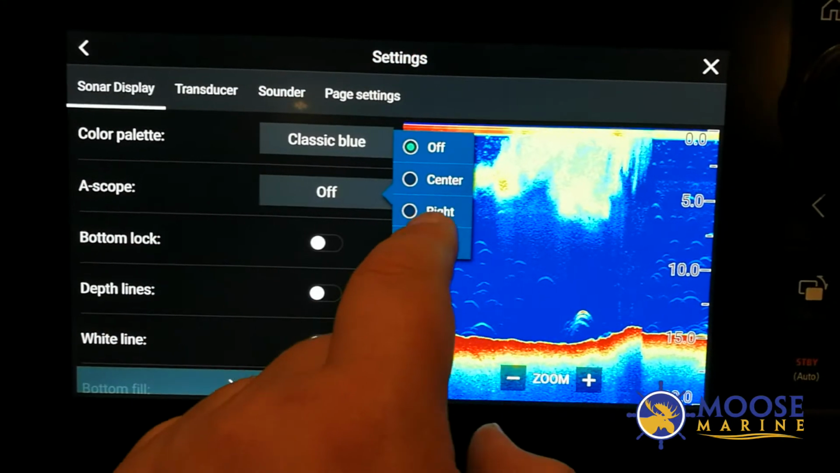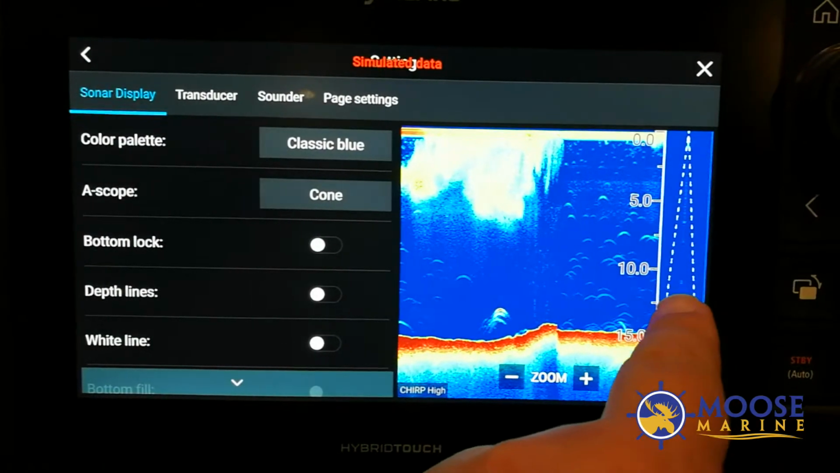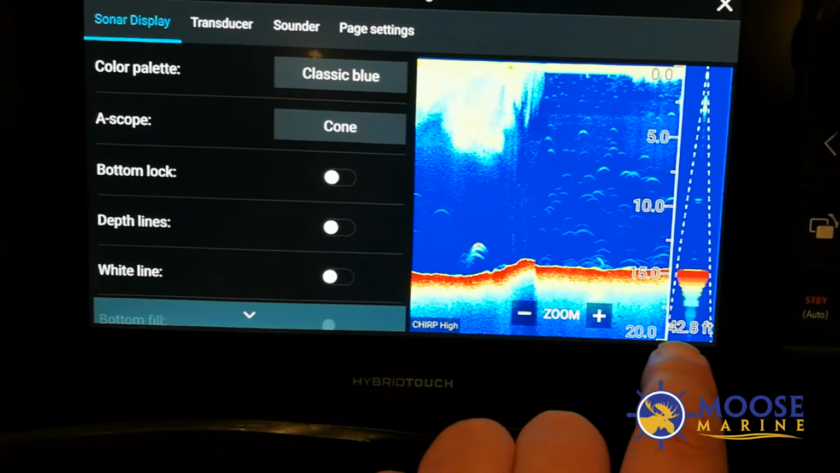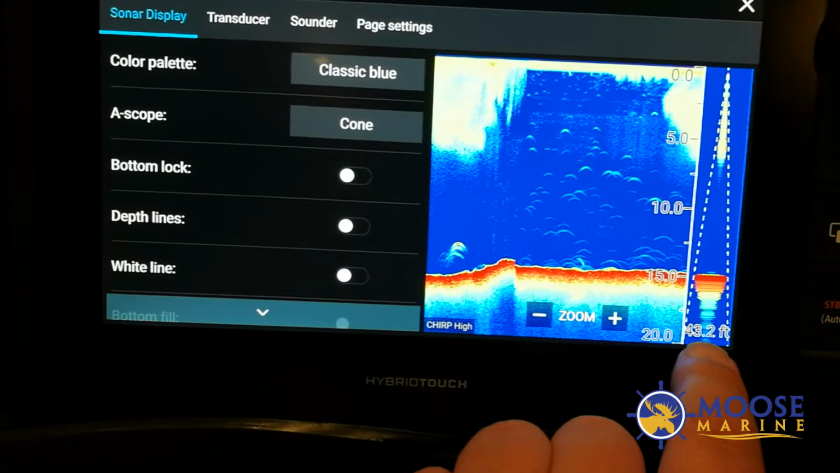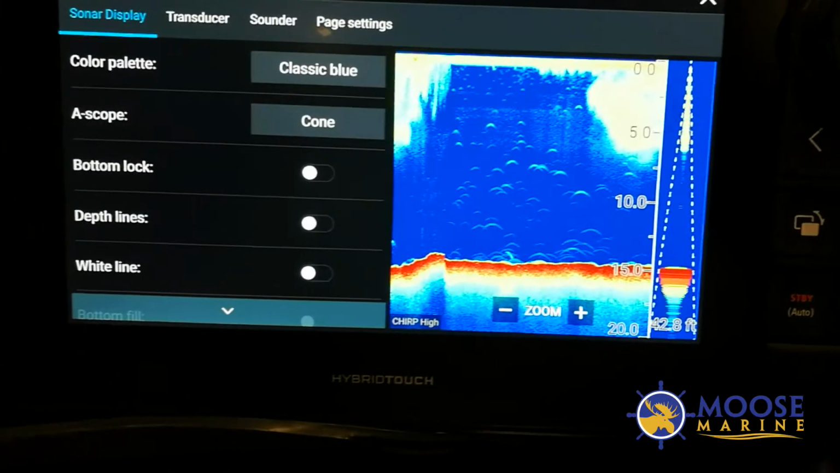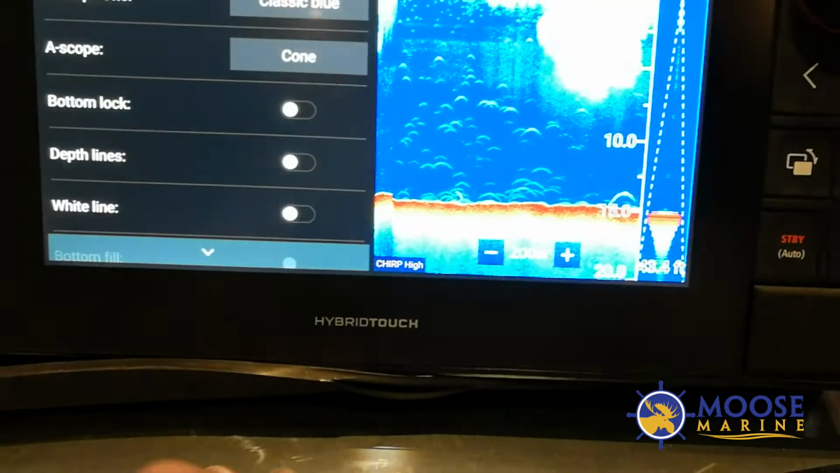Oscilloscope will show us what is happening beneath the cone at any one time. It's also a really nice reference to know how wide of an area your cone is at the bottom. So you can see the cone here is 43 feet wide, 42 now, dropped a bit. So if you want to get an idea of how much ground you're covering at the bottom, this is a nice little way of doing it.